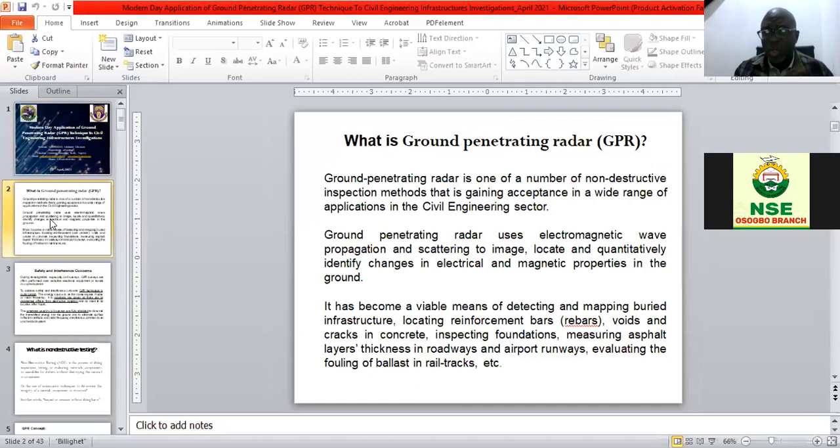You should know that GPR, or ground penetrating radar, is a non-destructive technique, very non-destructive. It's non-invasive. It was first used by electrical engineers, followed by civil engineers worldwide.